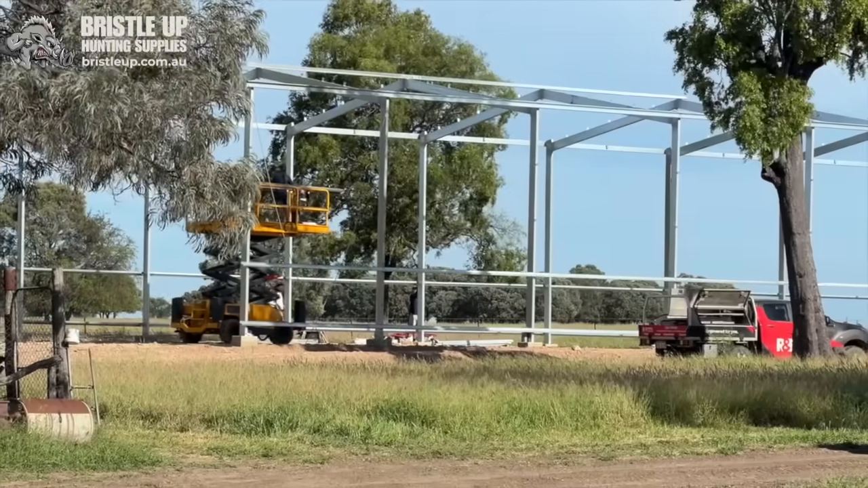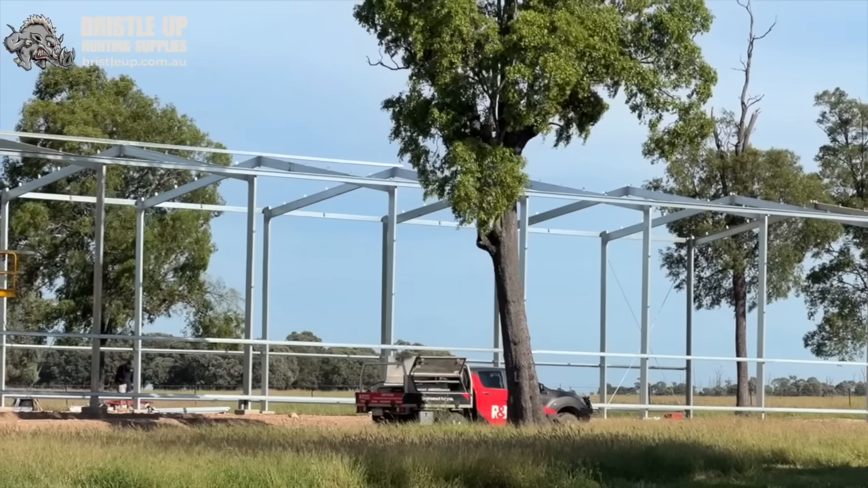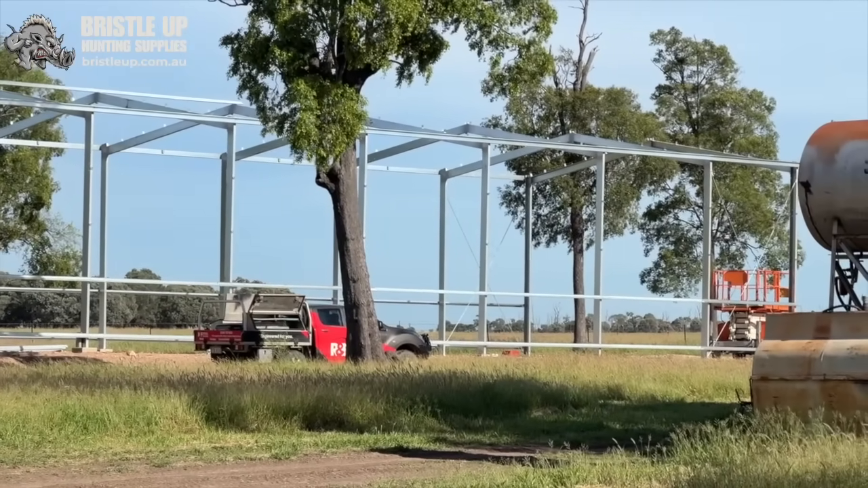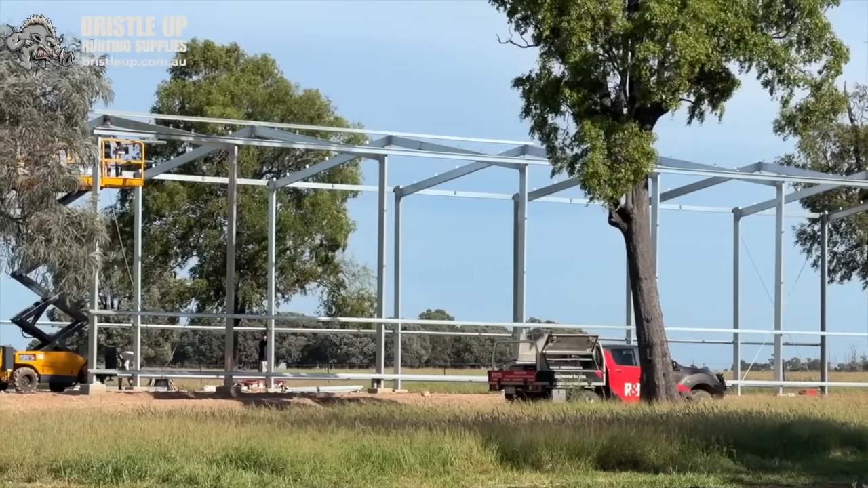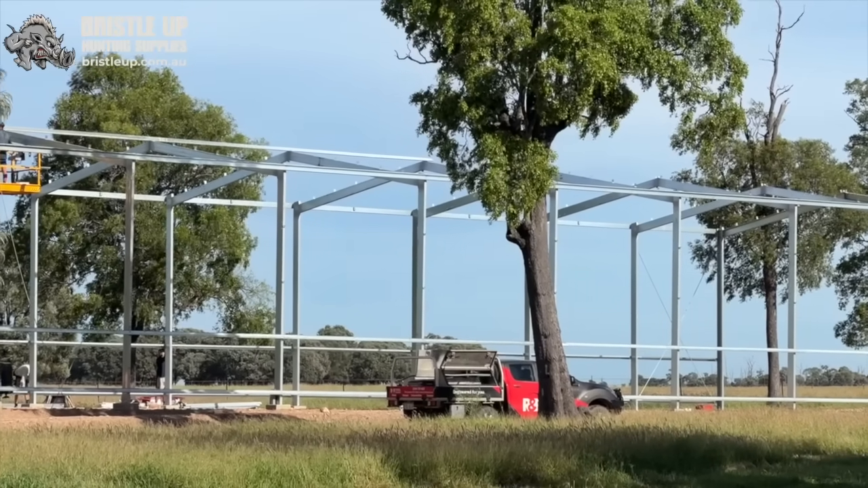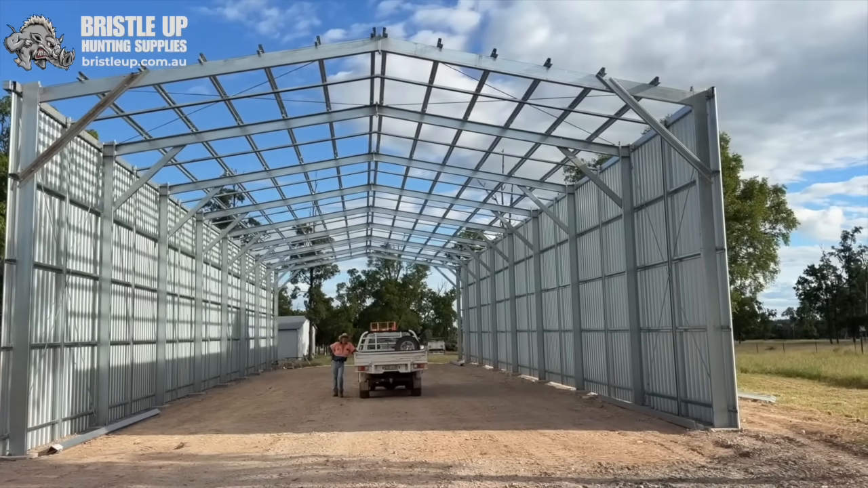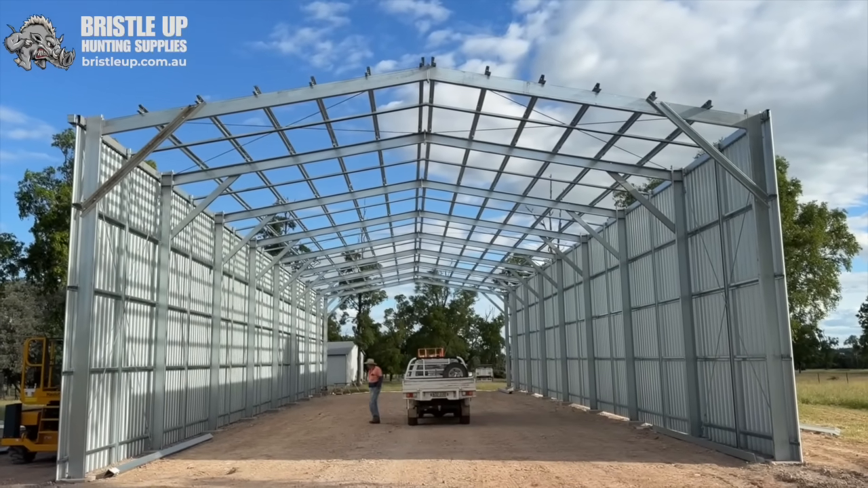Well, we've got fellas here building a big new shed for us, and they started here yesterday, nearly midday, putting posts up. They're certainly a bit quicker at shed building than I am, but I suppose when you know what you're doing, it all goes a lot quicker. But anyway, they got all the trusses up this morning, and they're just putting up all the purlins, and it's starting to look more like a shed now. Well, they've got the iron on the walls today, and just got to put the roof and everything on tomorrow. Got to do all the guttering and everything first. It's looking really good.